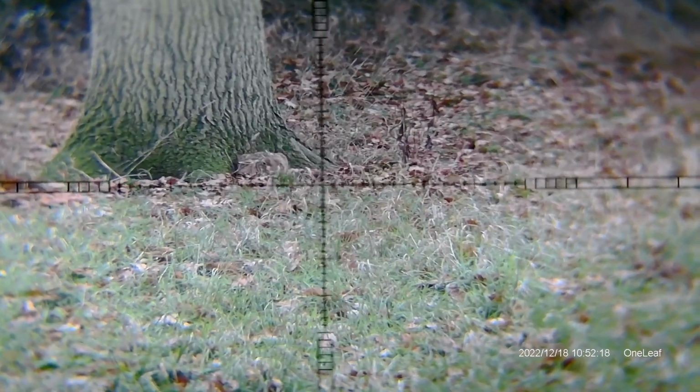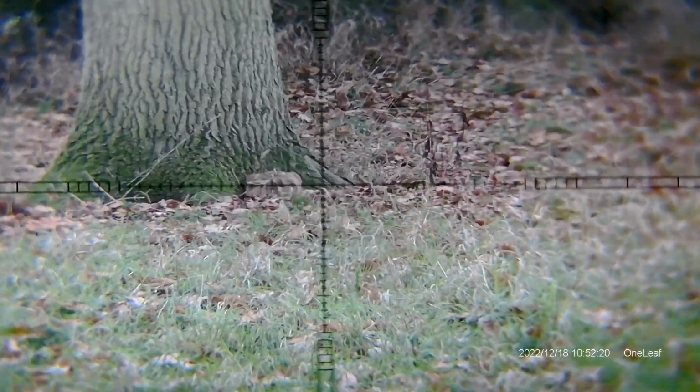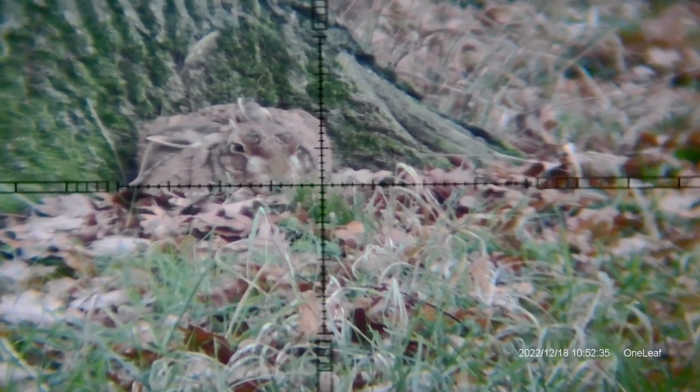I'm going to push the zoom right in here on the hare, so you'll have to excuse the wobble because I'm about 24 times zoom here, and I want to demonstrate the quality of the image. That is absolutely beautiful. You'll have no problem whatsoever with target identification. Of course, if you're not fussed about recording what you do and you're just going out for a shoot, simple click and twist, you can remove the NV100 off the back and you can use the scope by itself for that extra pin sharp quality.